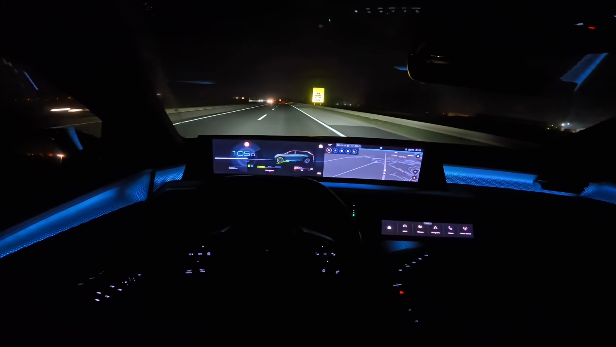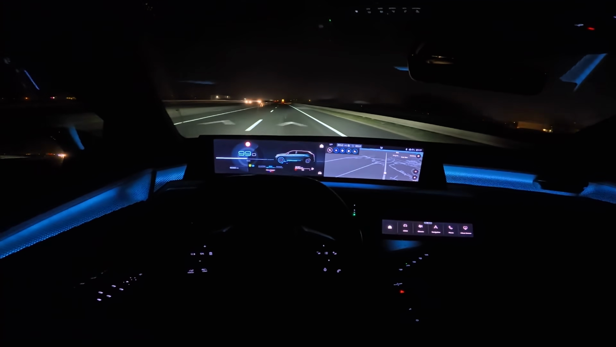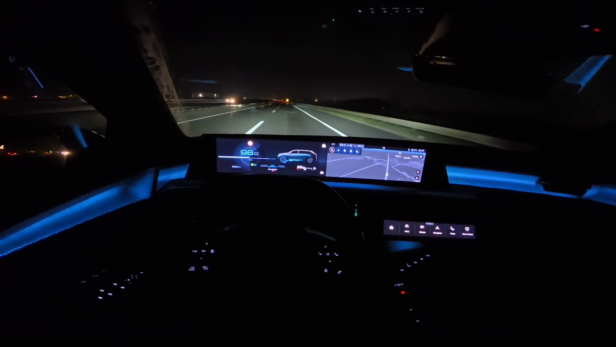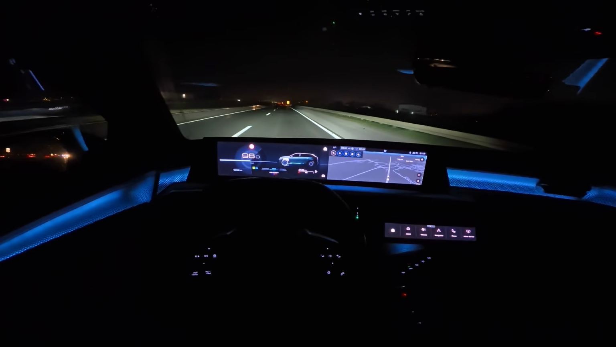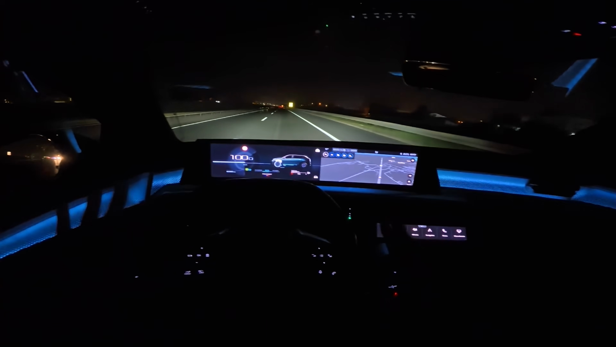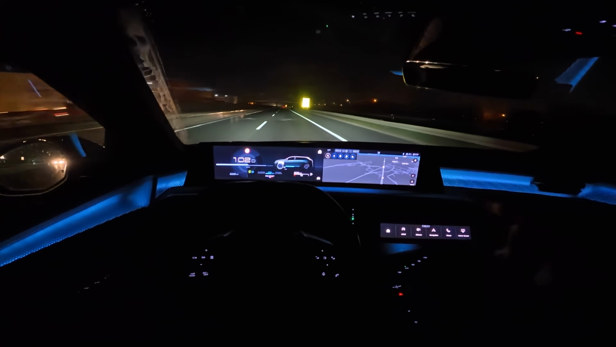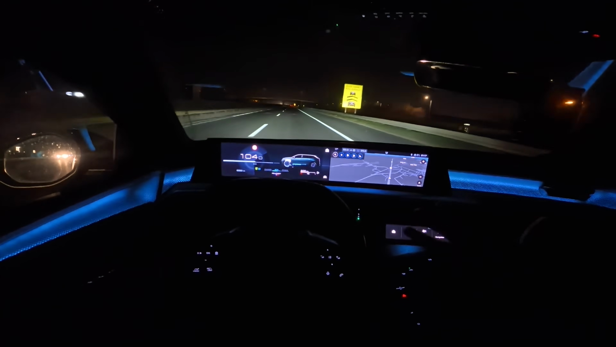I'm going to slow down to 100, and now I'm gently pressing, you can see here blue and white, so the petrol kicked in. Now focus a little bit on the tire noise, soft, asphalt, rough. And it's a good soundproof.